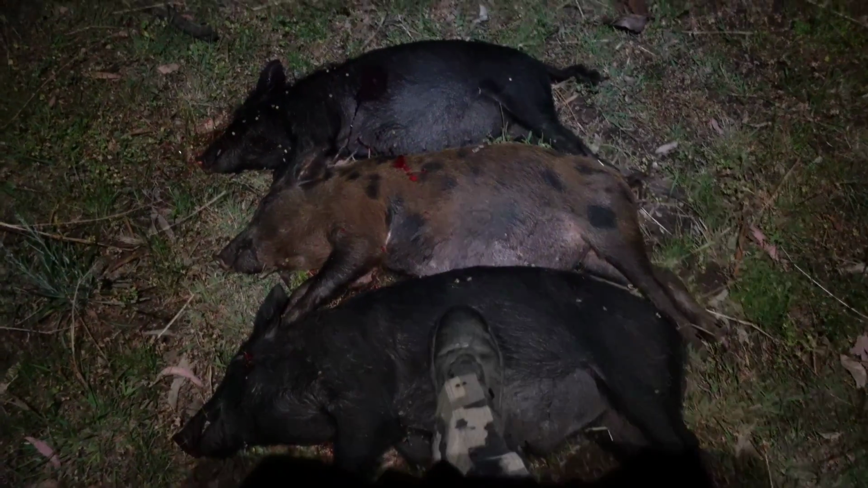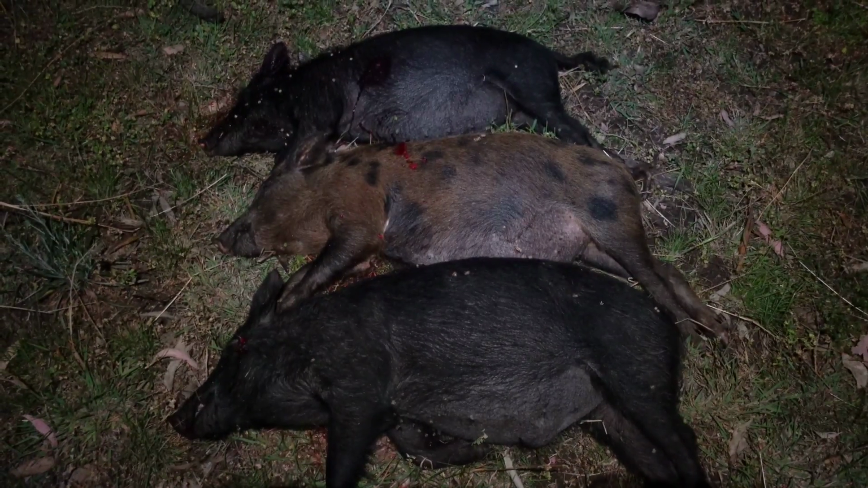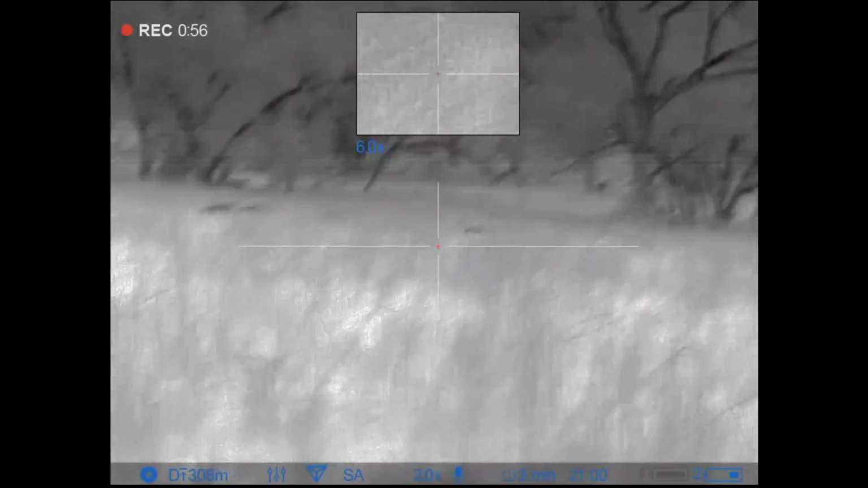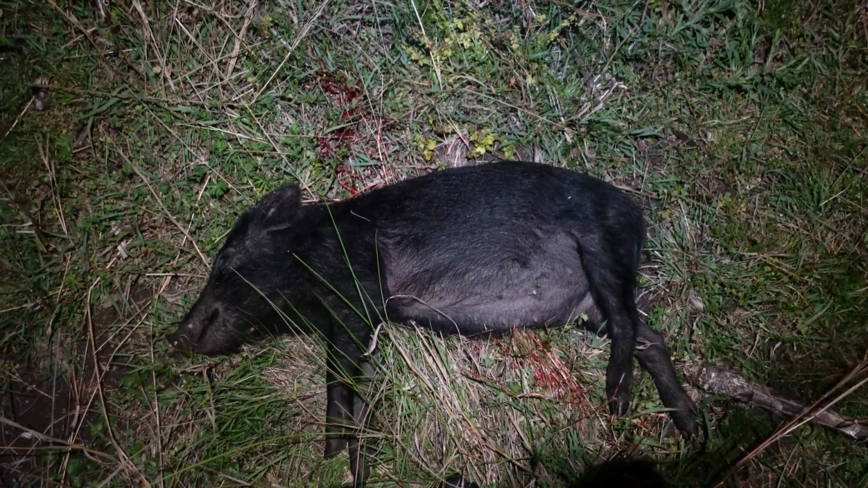Three little pigs. They're not babies, but they're not full grown. So I think there's a couple more milling around up here in the grass. We'll keep going. Another one down. They're still moving along slowly. We'll keep going.